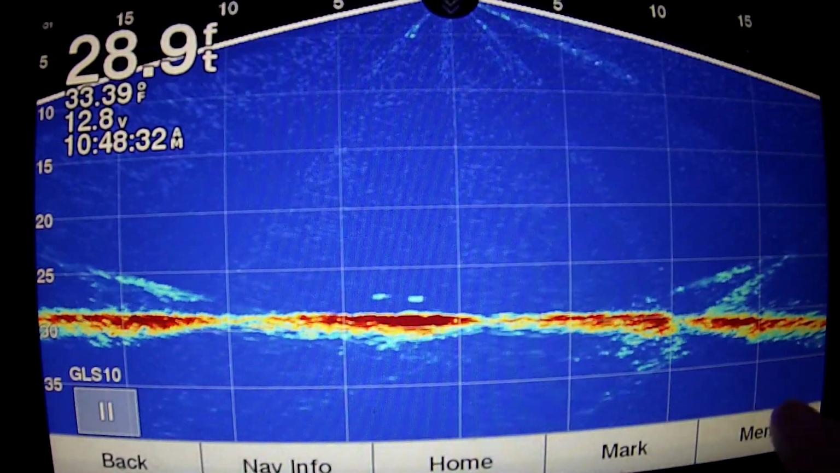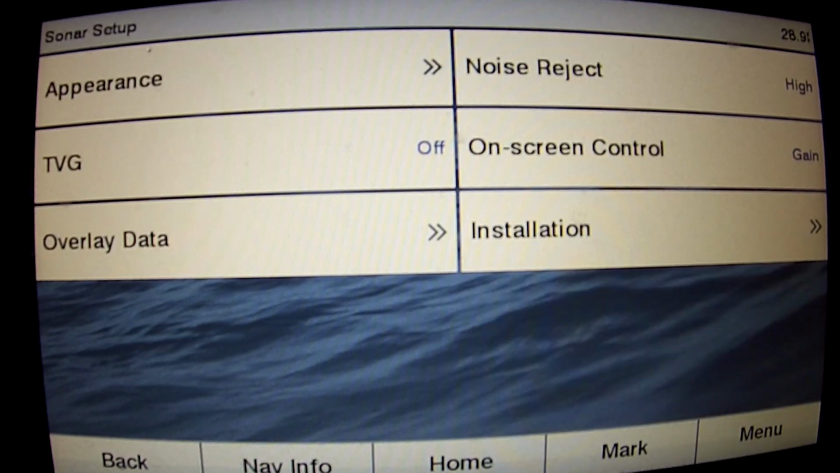The next thing that I will go and do, head back to the menu again, is I will go to Sonar Setup.